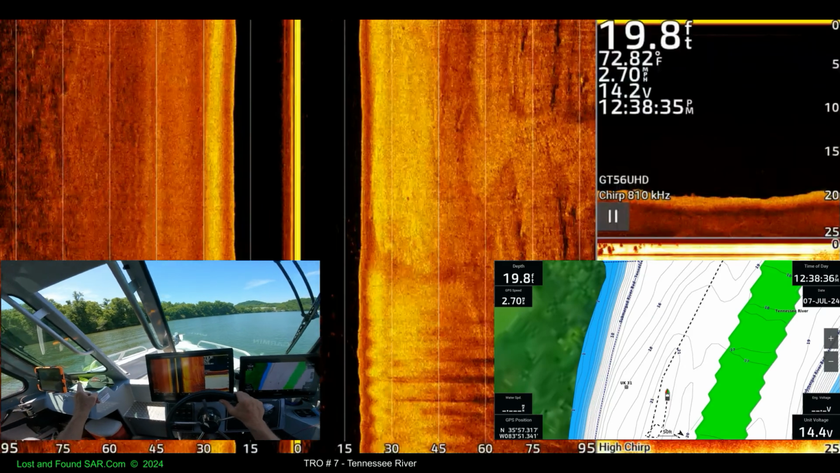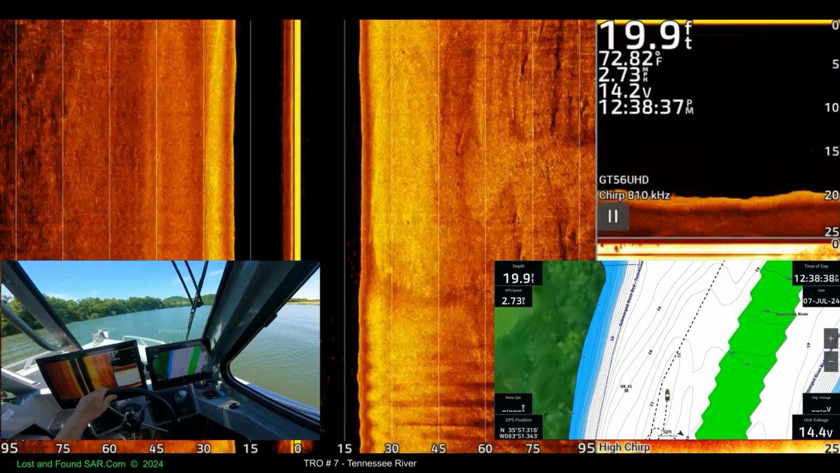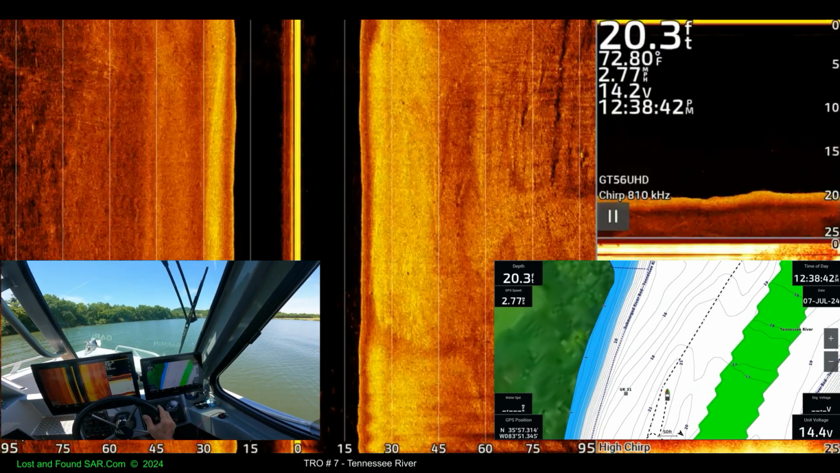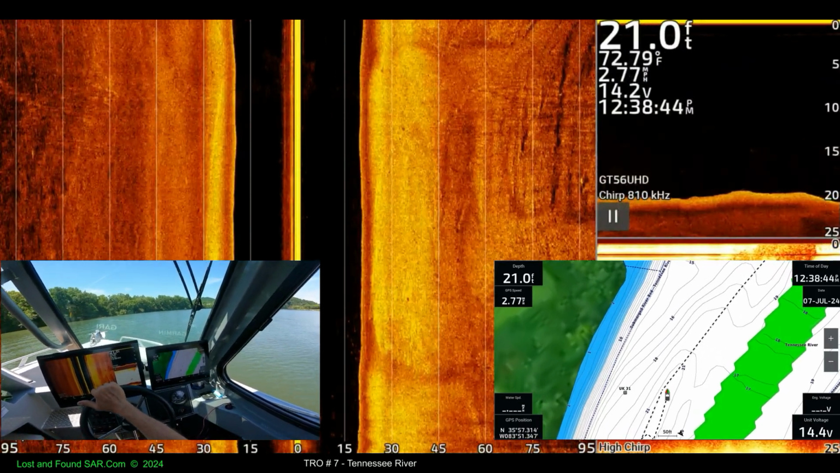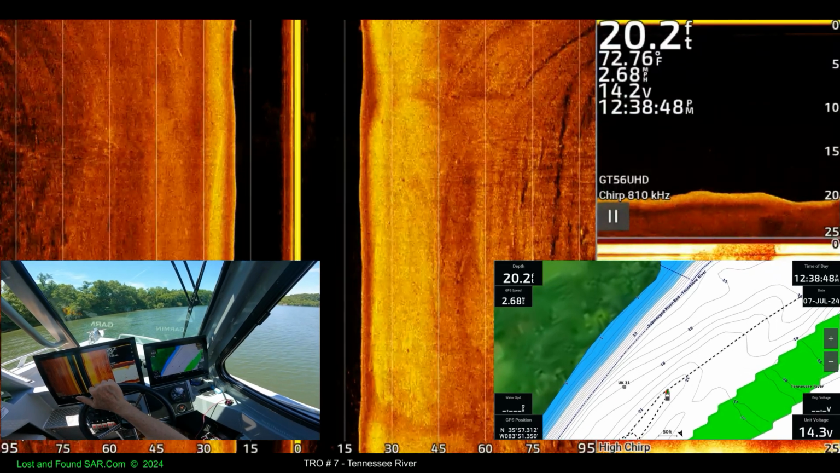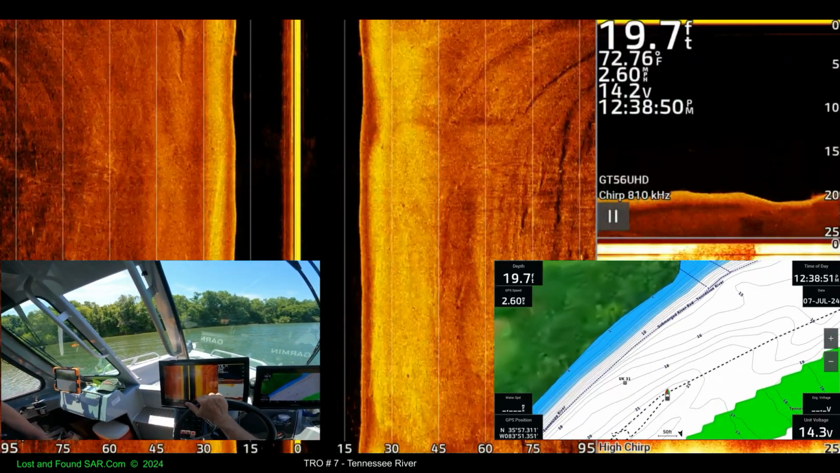There's my mark right there. See what that is. I thought it was over there where that boat was. We got UK unknown 31. Okay, let's go see what it is.